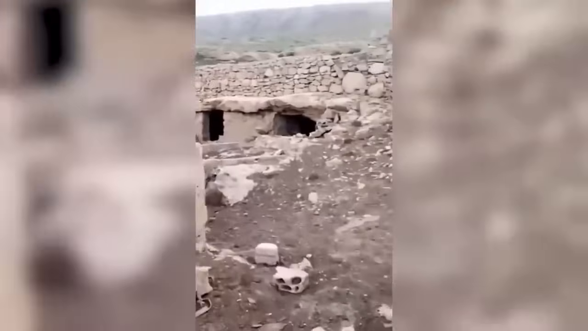Egyptian Witch. A man decided to visit a cave to see the ancient witch that is believed to be living there.